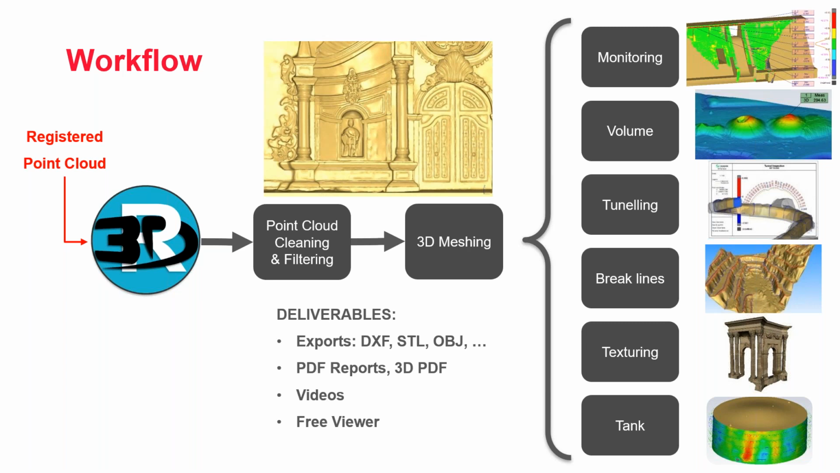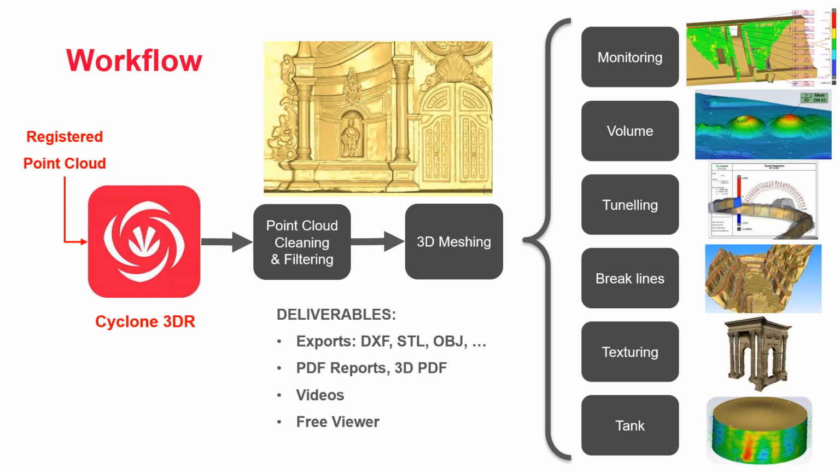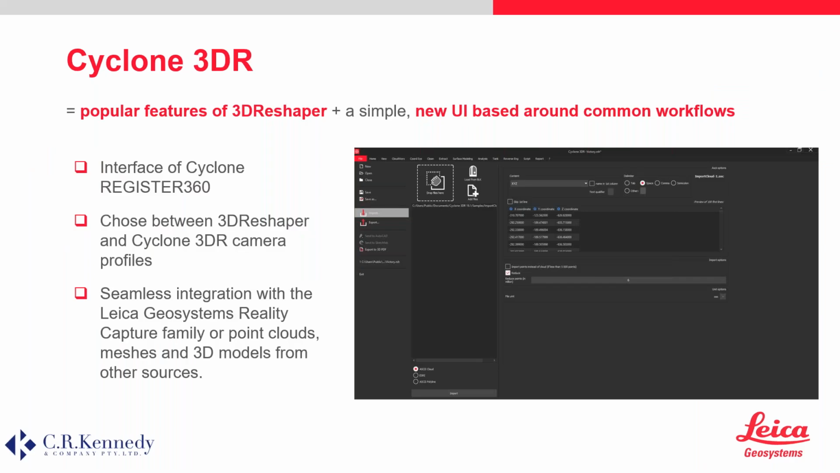So what is changing today for those of you who have been using 3D Reshaper already before? It's basically the name of the software and the interface. So in the workflow itself, there's not too much change. If anything, there's improvement with a better interoperability with the Leica product and the Leica software. So that's still the same core workflow. Perfect. And I think that's one of Cyclone 3DR's strengths, the sheer flexibility of the software. You can use it in so many different ways, which is fantastic.